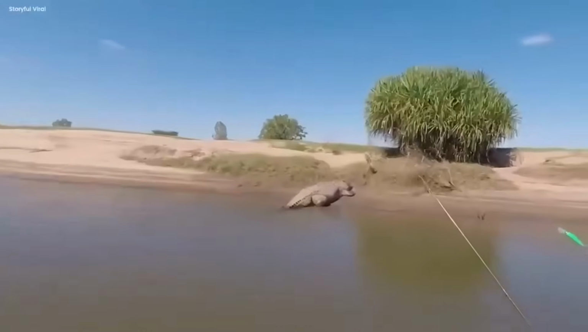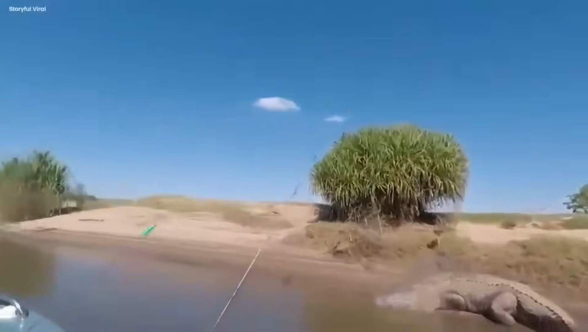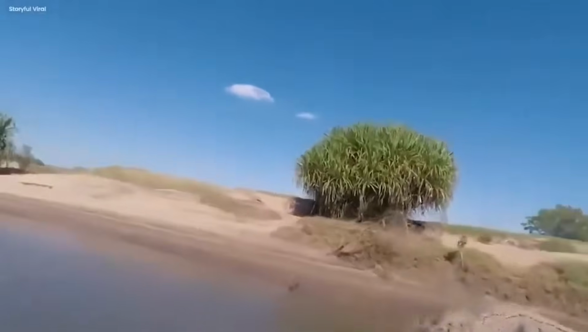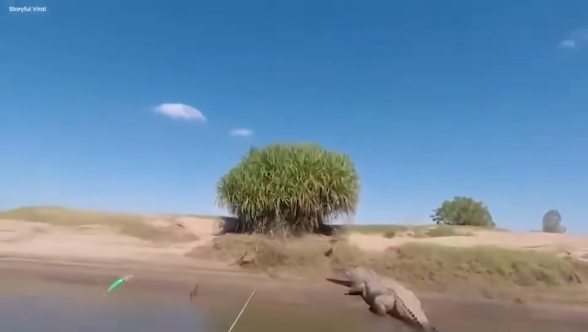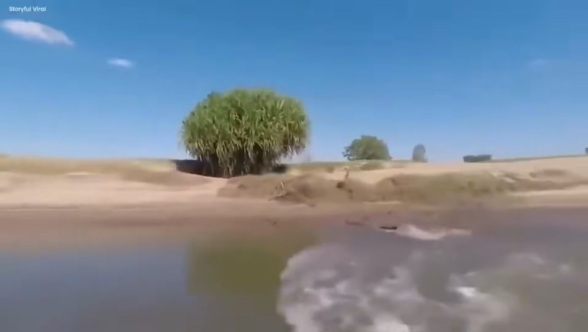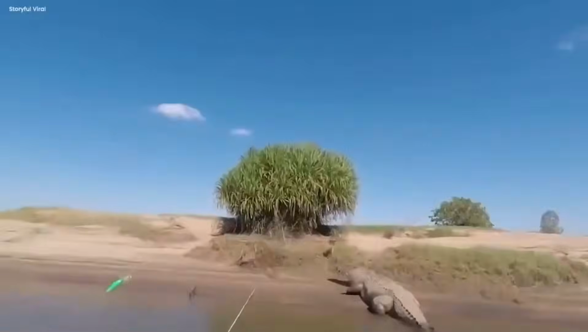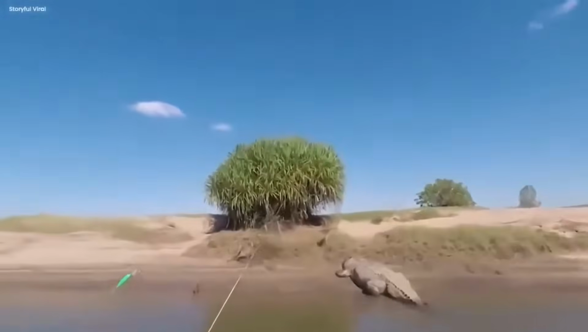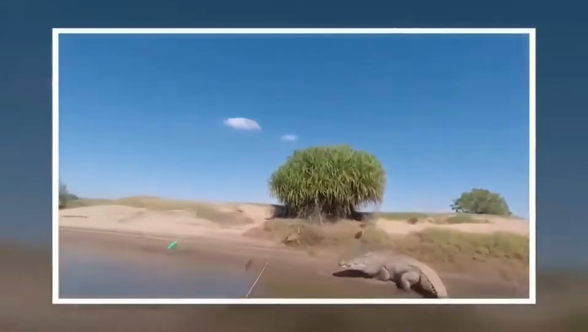The air grew heavy, and the river seemed to hold its breath. The crocodile, despite its enormous size, moved gracefully toward them. The once friendly sun now bore witness to a terrifying encounter between humans and this ancient reptile. The fishermen, paralyzed by fear, could do nothing as the crocodile's jaws opened wide, revealing rows of sharp, deadly teeth. Time seemed to slow down as the crocodile's head swayed towards them, like a gruesome pendulum in a sinister dance.